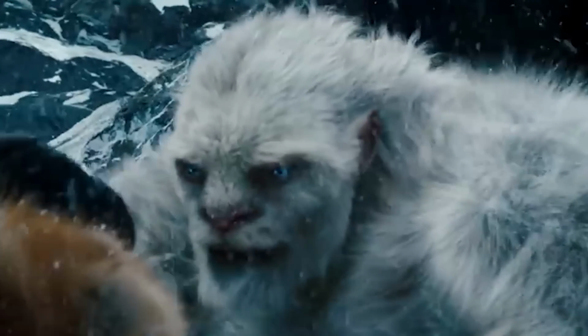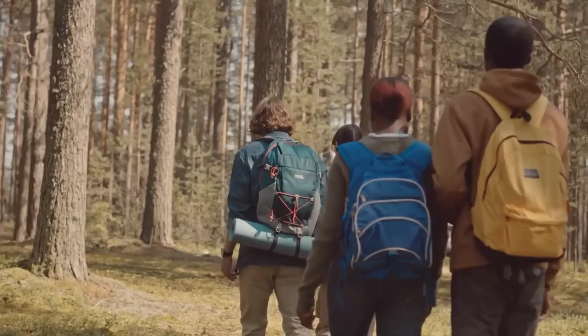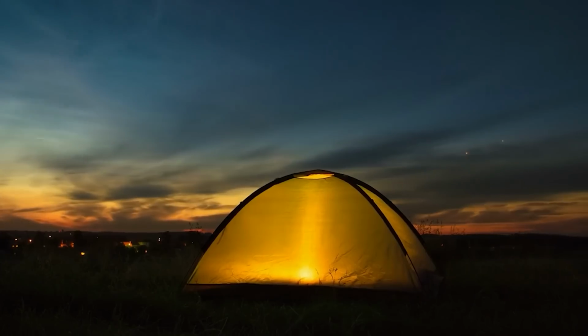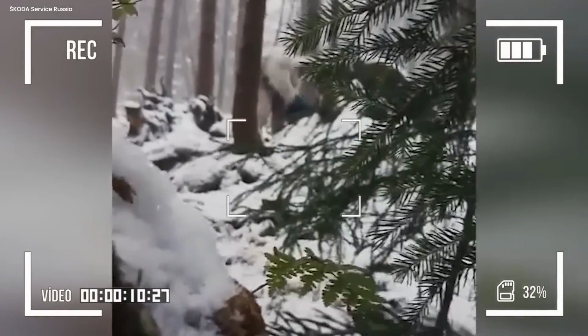Aggressive Yeti. What's worse than being deliberately slain by a Yeti? It has to trip and land on you. Six months ago, a small group of friends in Russia agreed to go camping in the wilderness. They left their base camp to get some firewood and returned to find a gigantic white-furred Yeti going through their possessions, most likely looking for food.